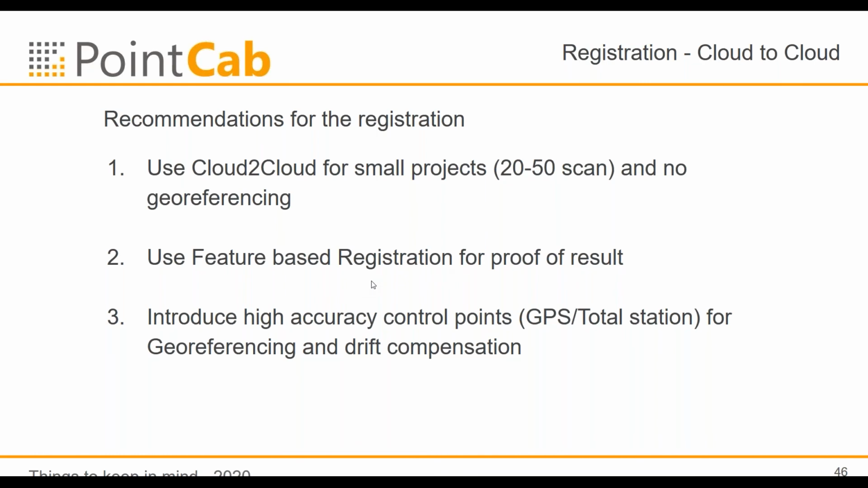If you have big projects, we recommend using feature-based registration, because you can also prove your results. In big projects, you often have big clients and they want proof of how accurate it is, how well the registration was, how good the measurement between two scans is. For this, we invented the so-called quality metrics.